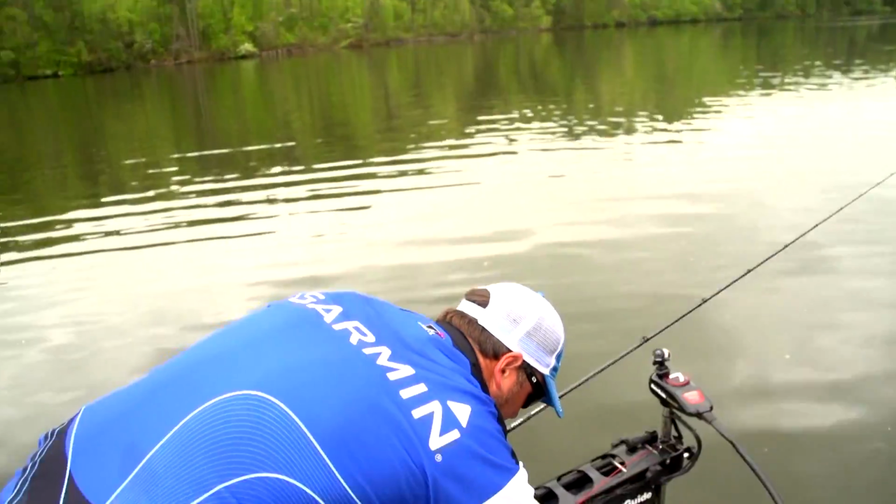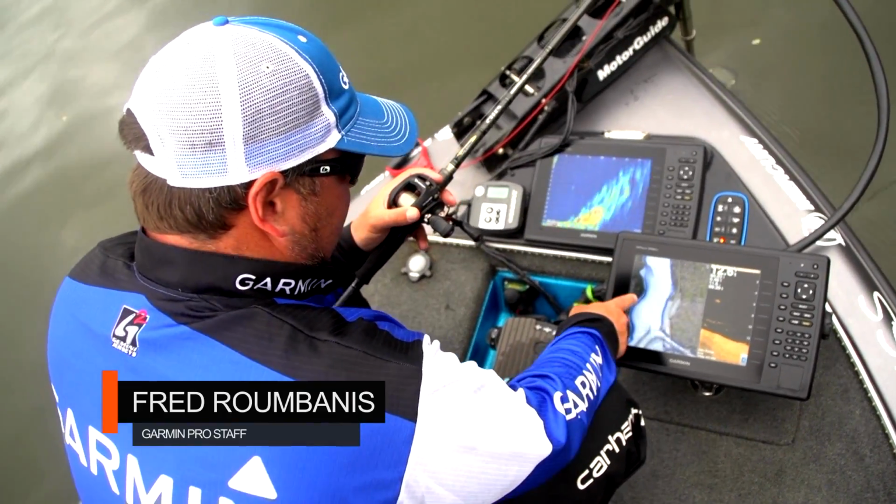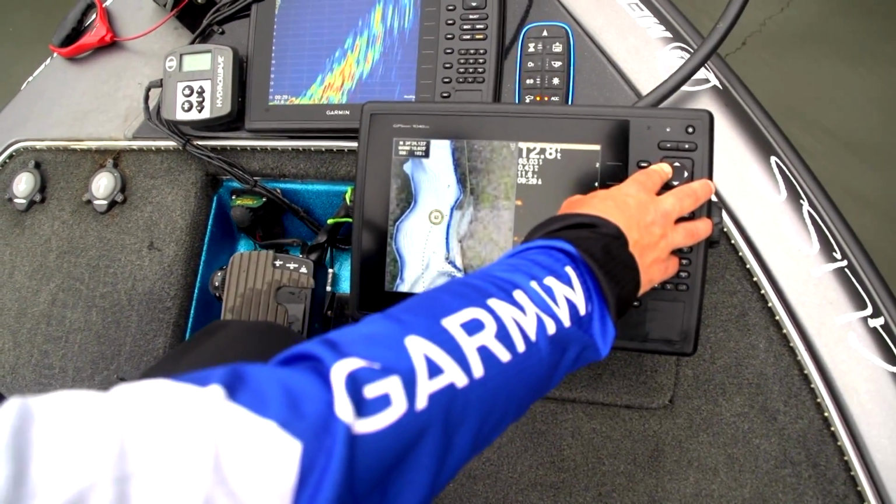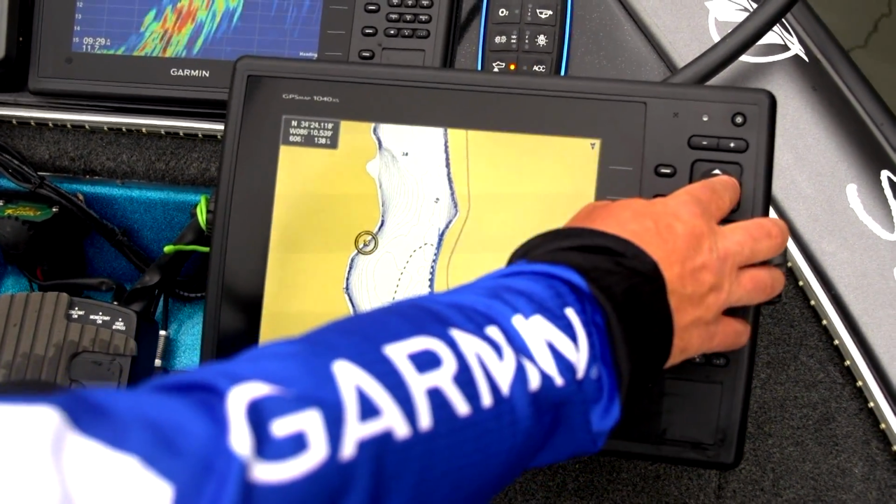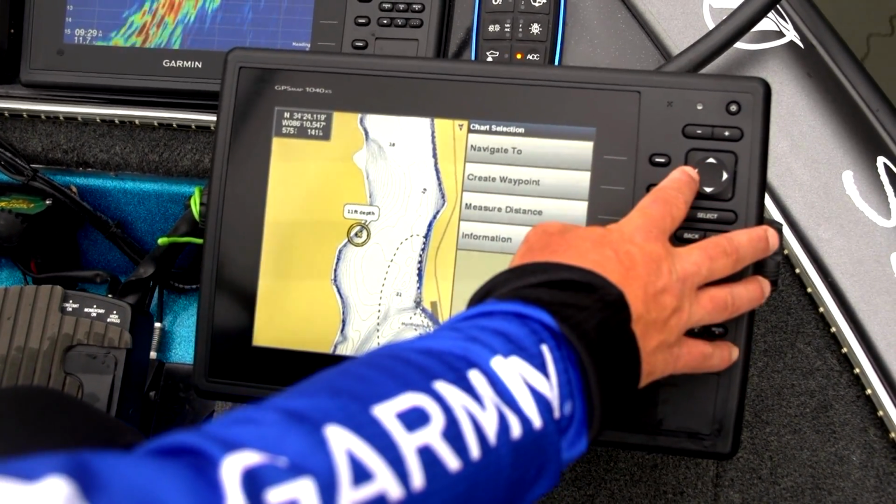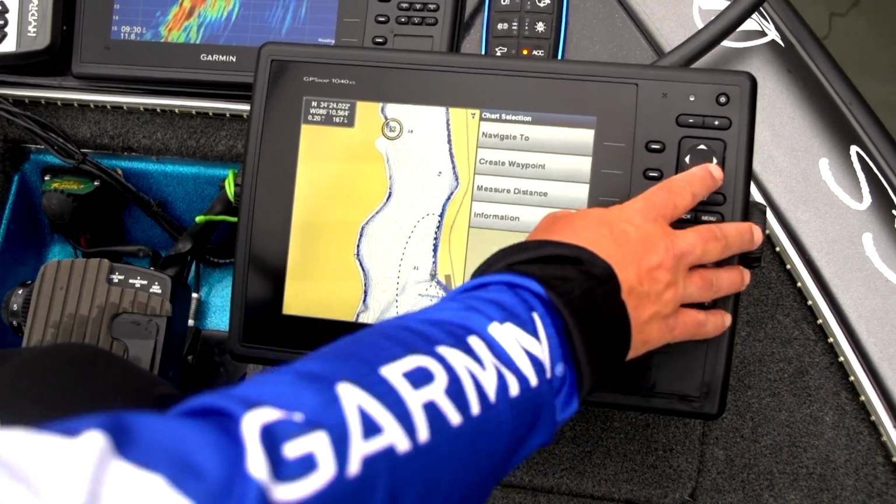And then right here, I've got my mapping. And that's the other thing, we got the LakeVü HD mapping. It's the Ultra HD mapping. The contours are all in 1 foot increments. They came out here and surveyed it themselves. It's going to tell me the exact depth once I scroll over right here. Say they're biting in 6 foot of water and I want to find 6 foot. Well, that's 11 foot, so I may want to get up on a little point like this and look for somewhere that might be a 6 foot zone.